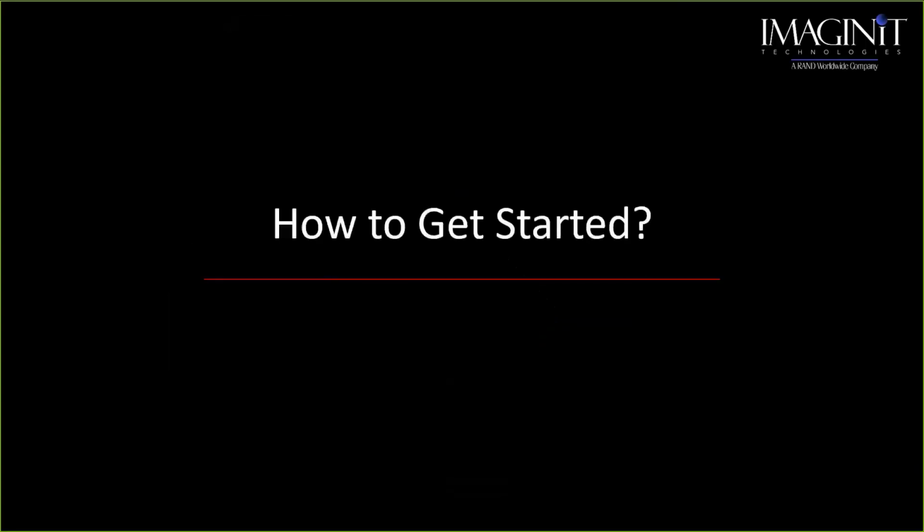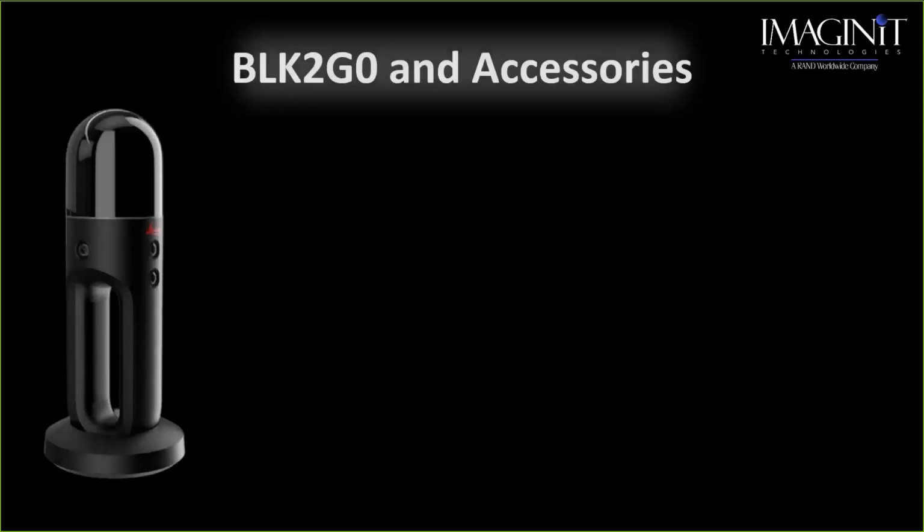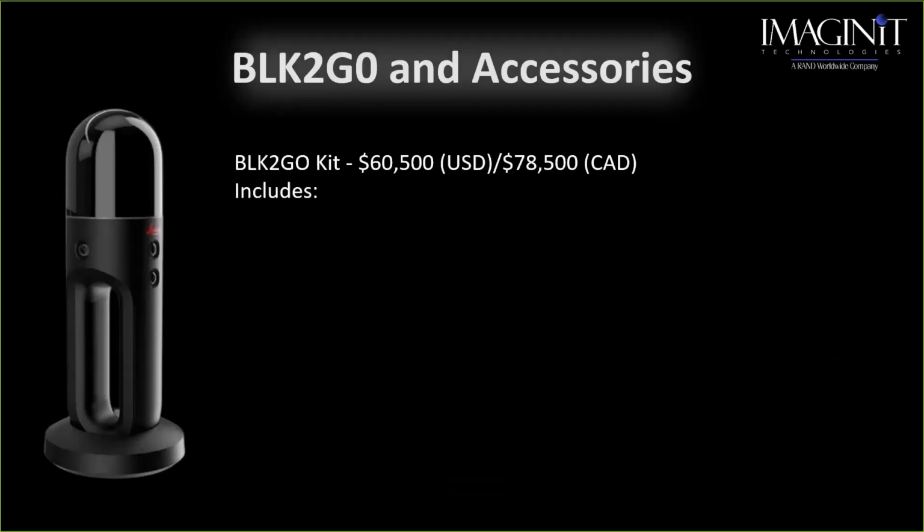Now, I kind of went through that. I feel like I flew through that, but how do I get started? All right, what's the cost? What are my options? So looking at this, how do I get started? The BLK2GO and accessories. The BLK kit, you're going to be looking at about $60,500 in U.S. and $78,500 Canadian. What does the kit include?